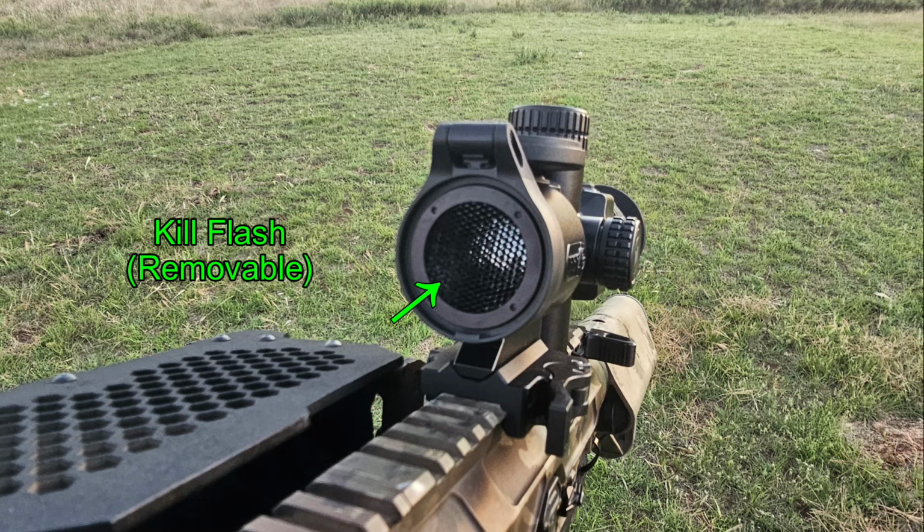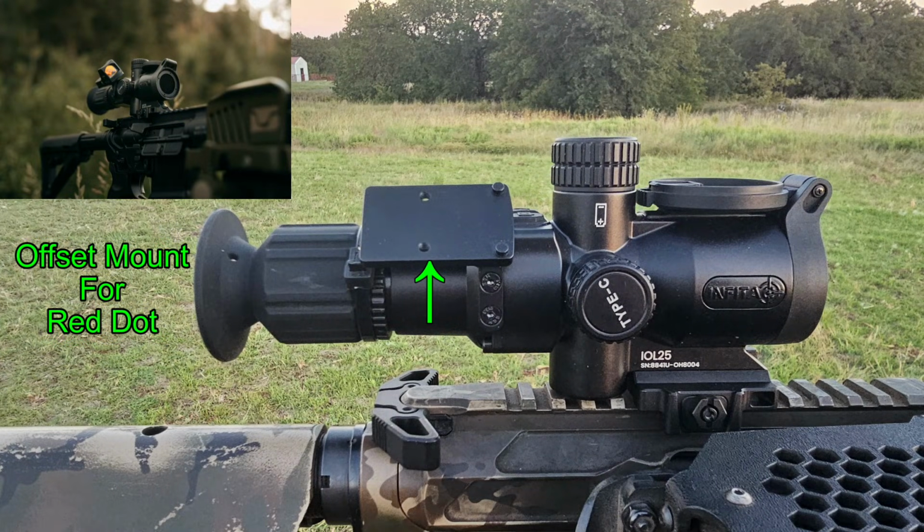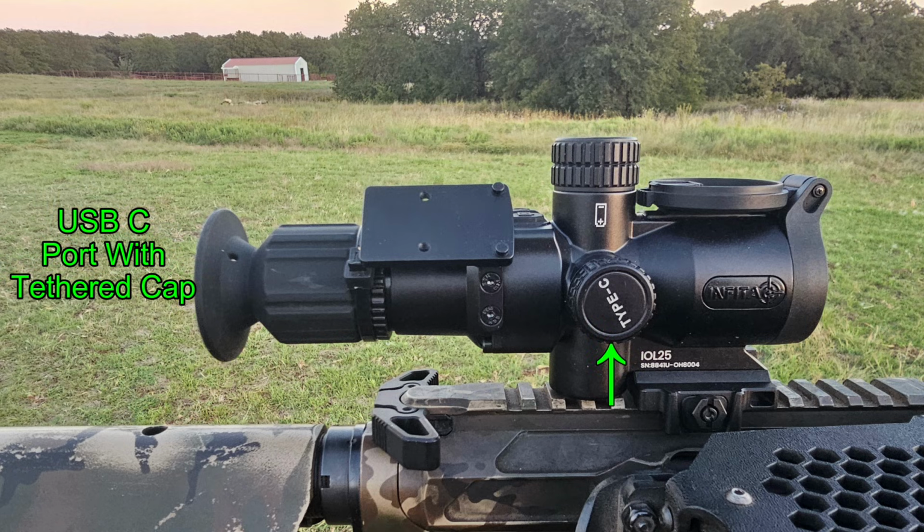So it's a neat feature. You may or may not want to use it. It is removable if you don't want to use it. And here on the right hand side of the scope you have the offset mount for a red dot sight. It is removable. Farther forward on the right turret, it covers the Type-C USB port. You can download videos from here, or you can run the scope with an external power supply.